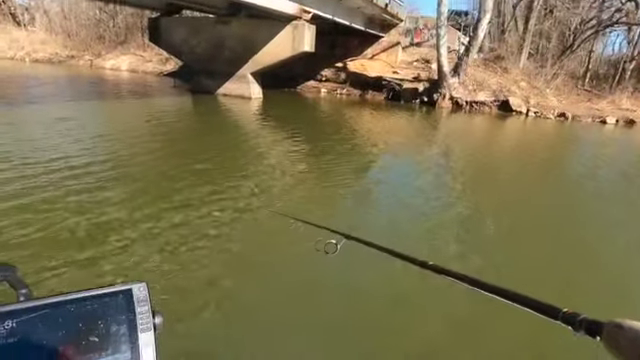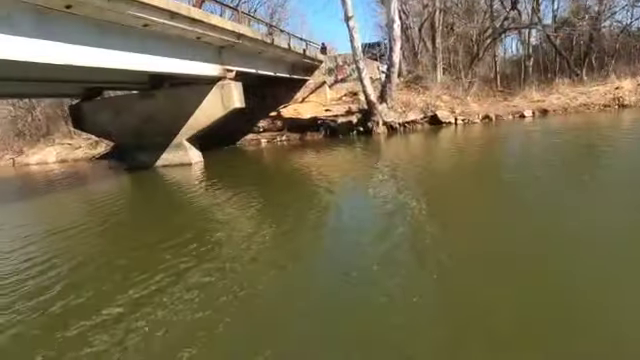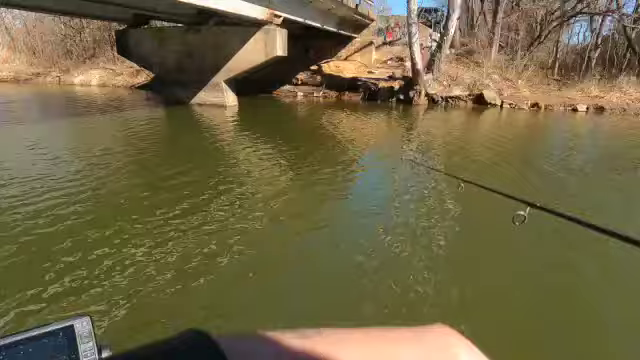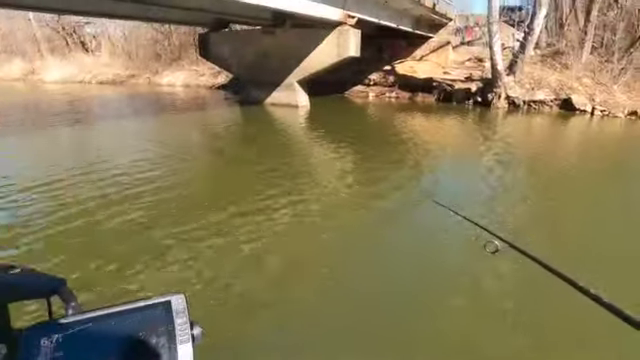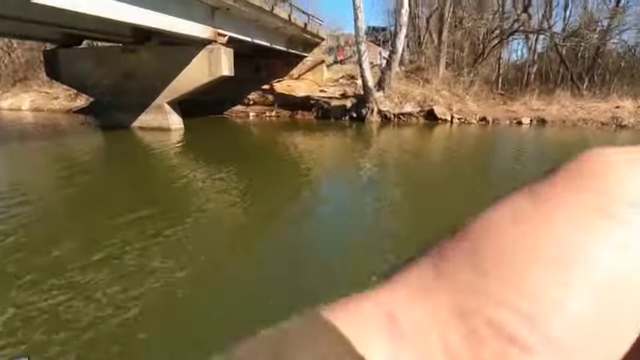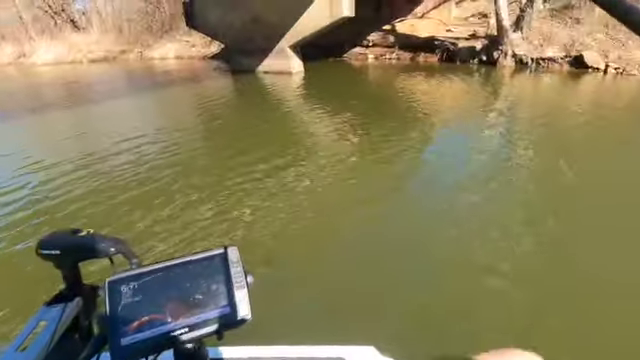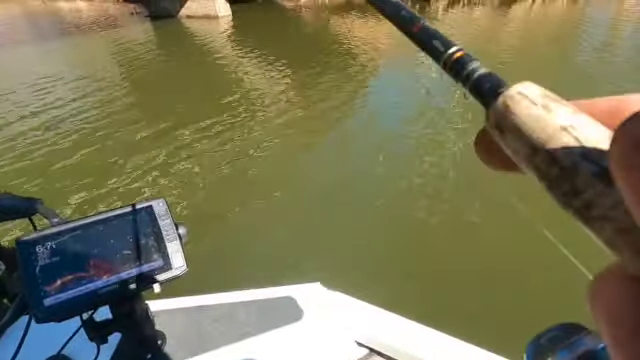Oh, almost caught a tree. Let's get this. Oh, shoot. Yeah, that's what I'm using right there. Oh crap, what happened? Oh no, no, no. Alright, let's try this again. I just put this braided line on here. I know it's a horrible idea, but it never works out right for me using braid on crappie rods.